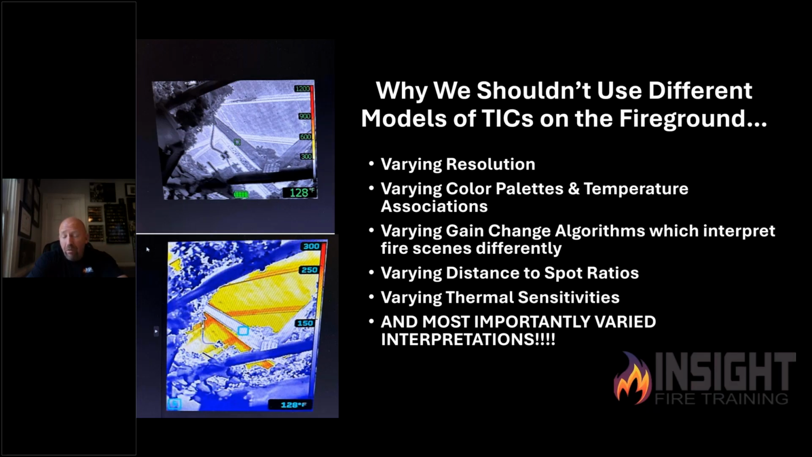So it's important you understand these terms and definitions and how they apply to what I call the tactical side of your life. And most importantly, you put all this together, you end up with varied interpretations. These are 2 cameras looking at the exact same fire and very different interpretations, but both are showing the same environment. It's all about the programming, not the camera's fault. Person's holding it. If we know how to use the camera, apply it appropriately, we can be what we call intelligently aggressive and not miss things.